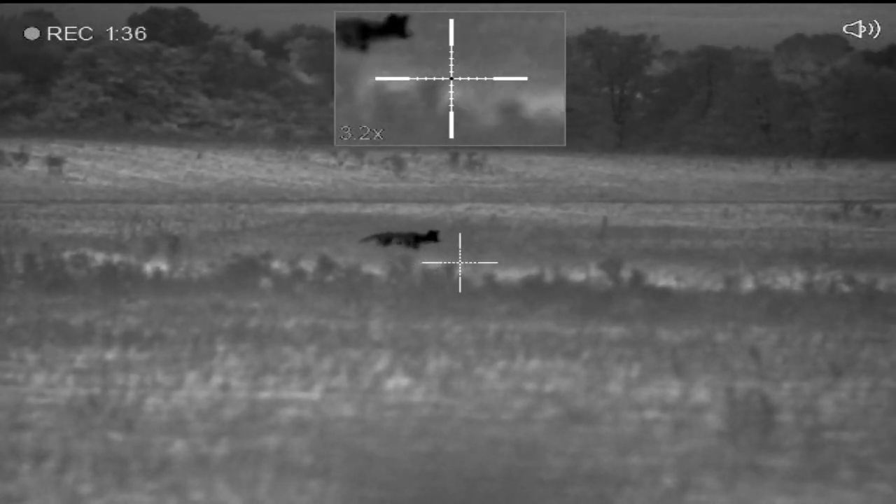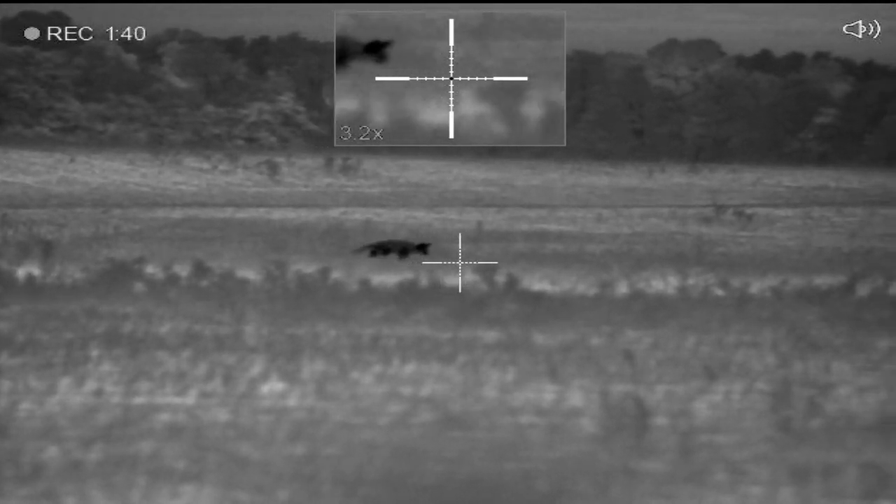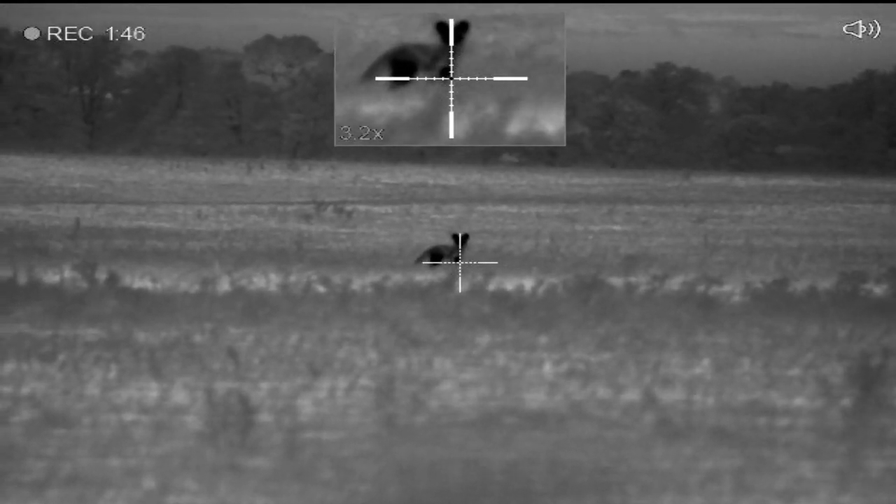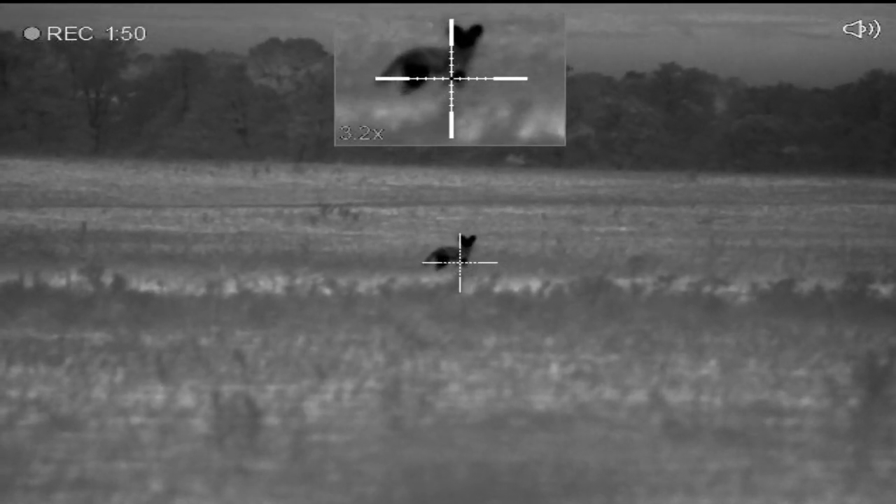You should be able to see him right there, Jamie. What is it? Just got confirmation, it's a coyote. I'm about to light the candlestick and let some 55 grain ballistic tips go off downrange.